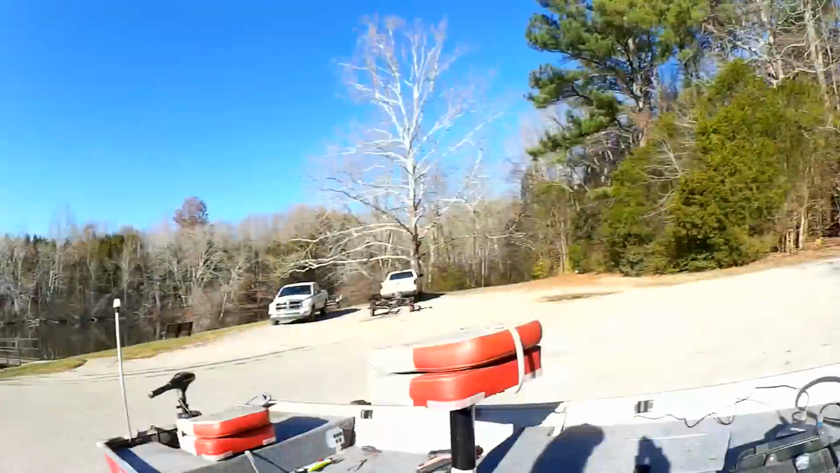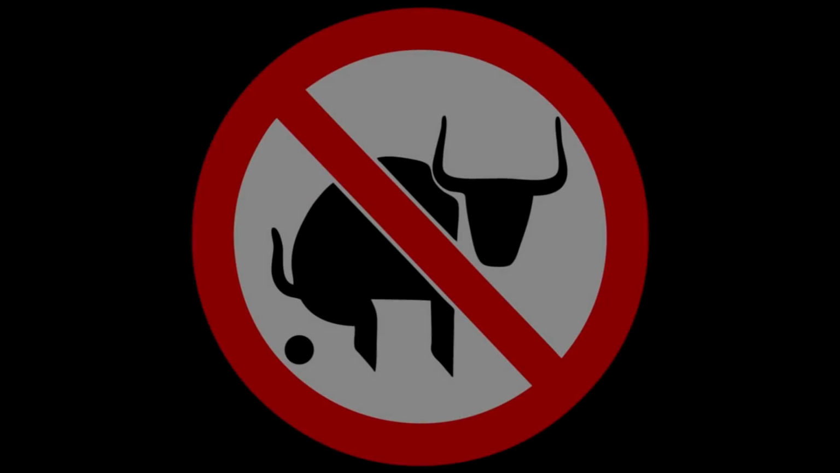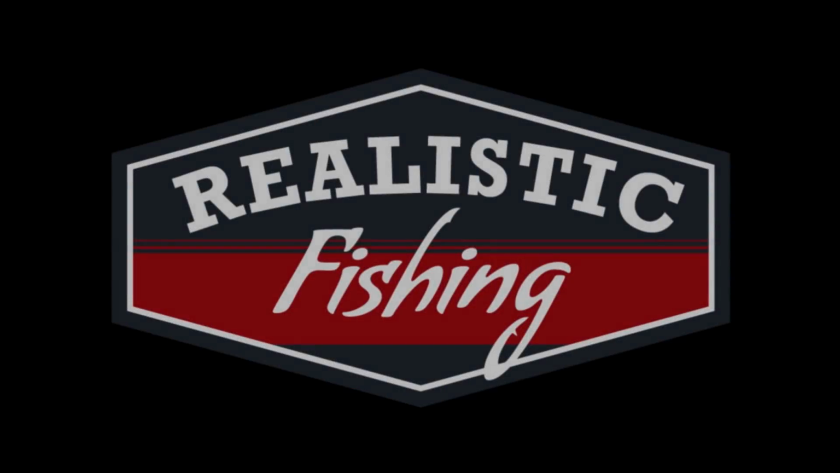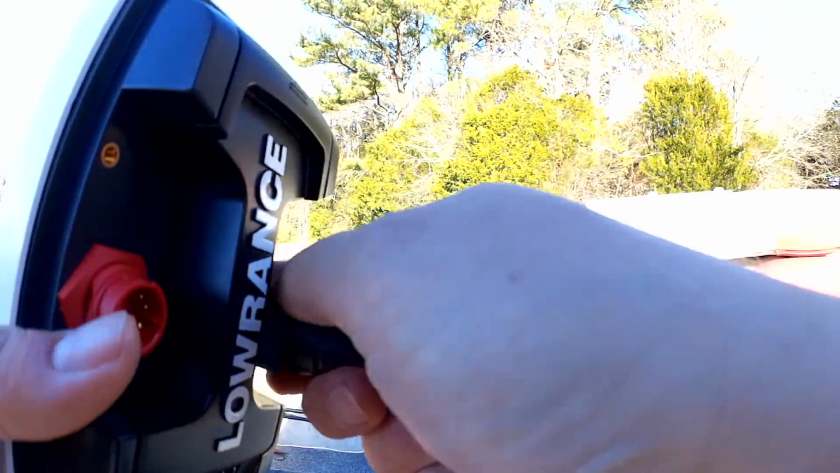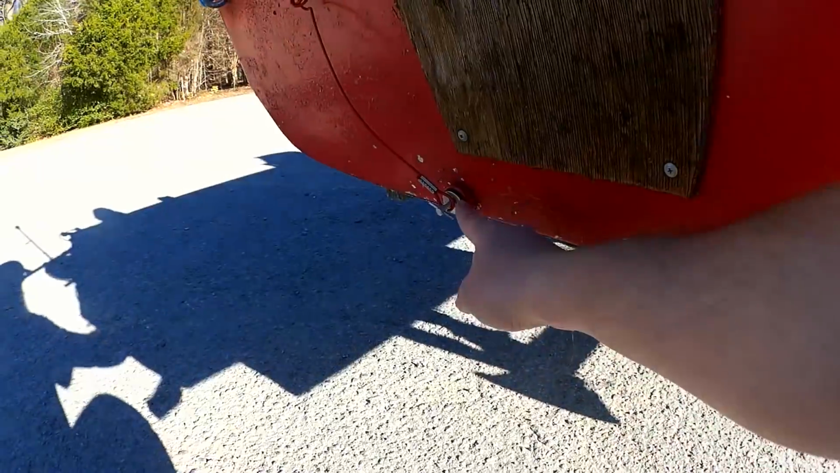Today, I'm taking out the boat. It's afternoon, I don't want to waste too much time. Let's get out there, check out these fish finders, see if I can find any fish. Always super important right there.